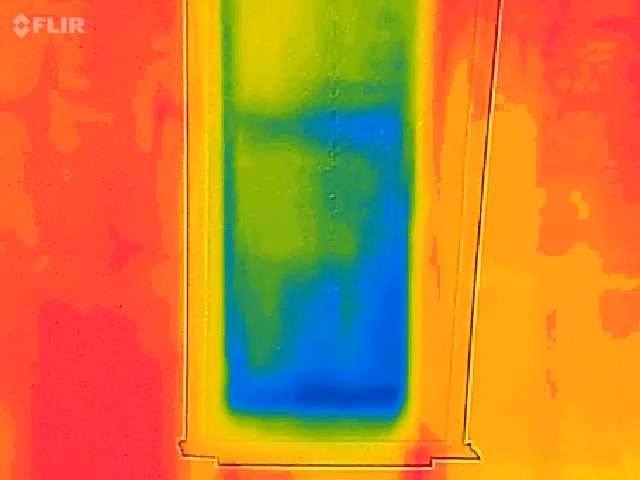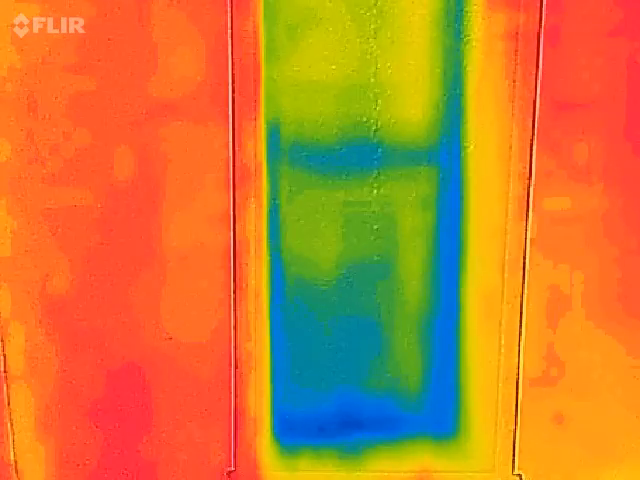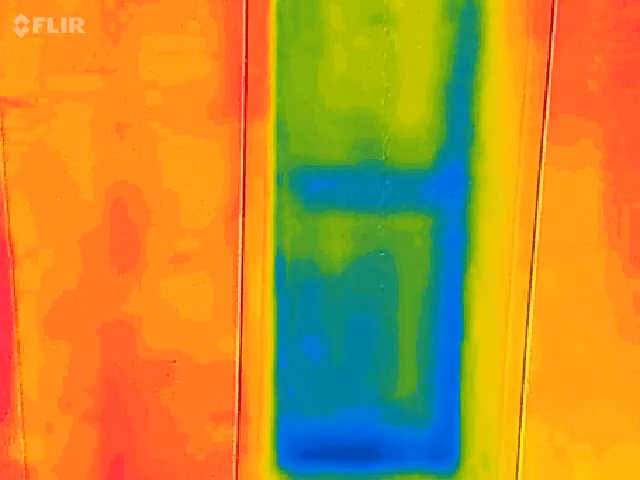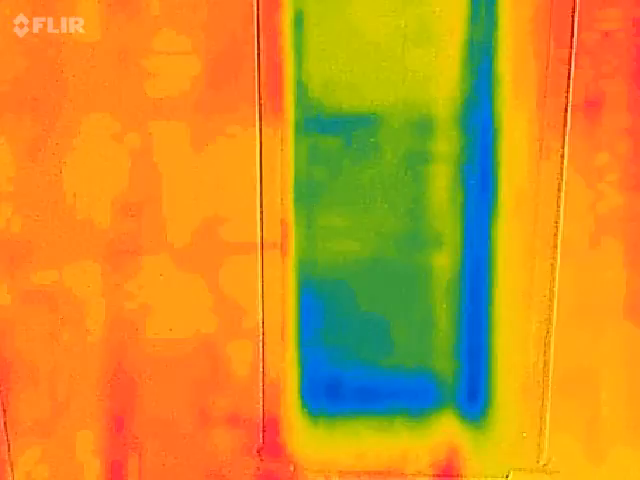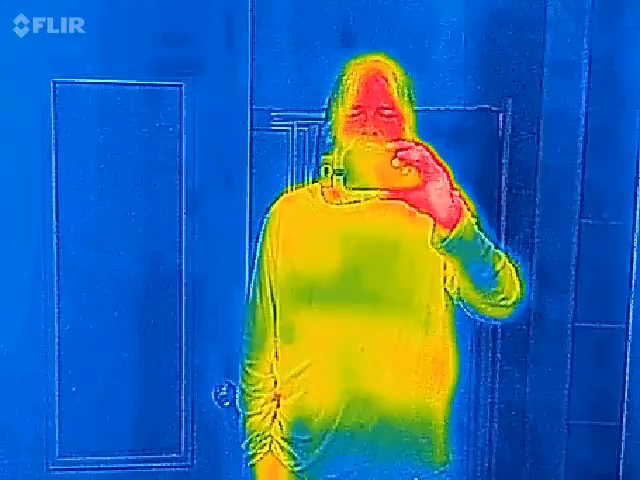Yeah, this is the only window I couldn't replace because they couldn't make one this small. You have to actually go to a mobile home window manufacturer. This is not a mobile home, but it's the same construction techniques. What do they call that? I don't know, pain in the ass. So anyway, yeah, I'm not dead.